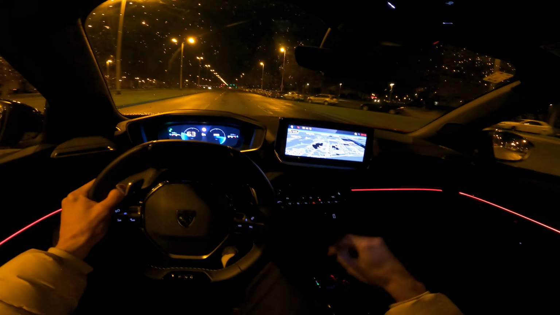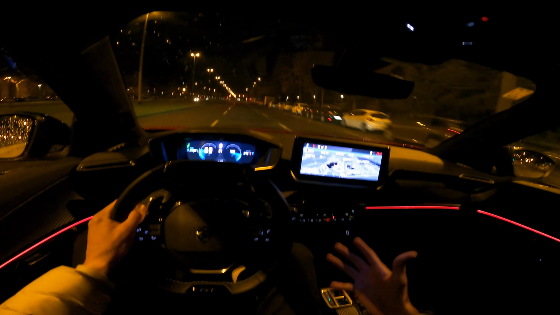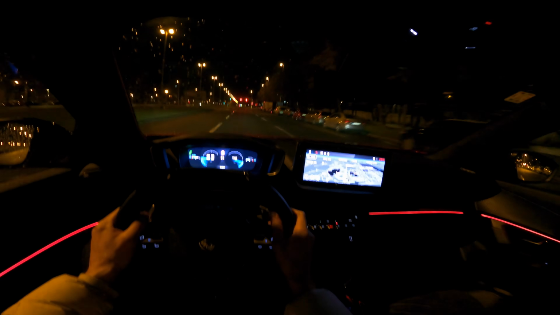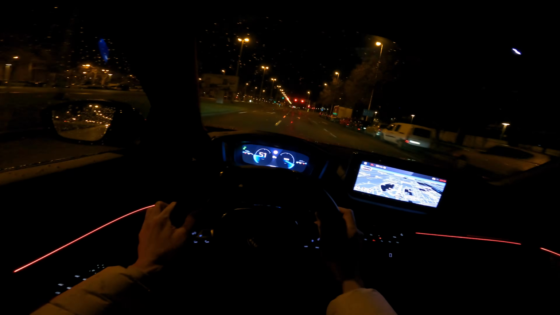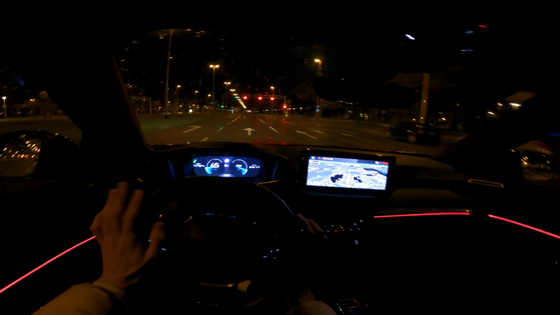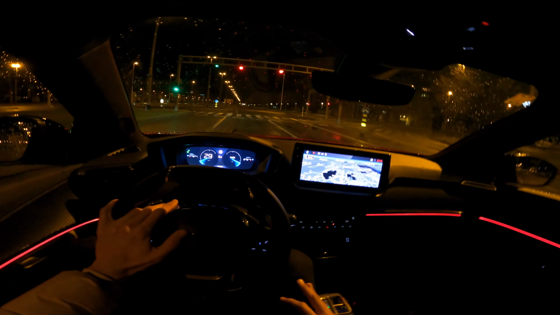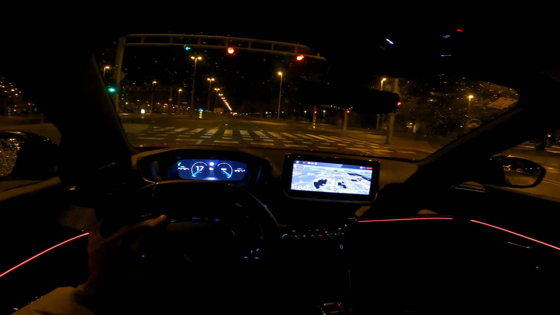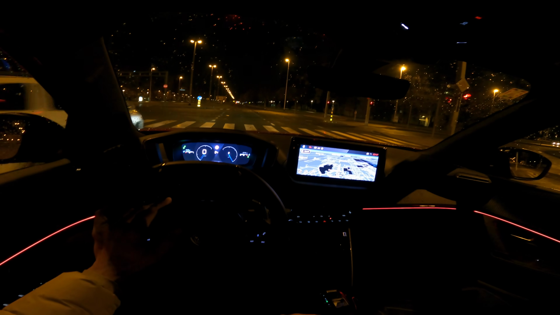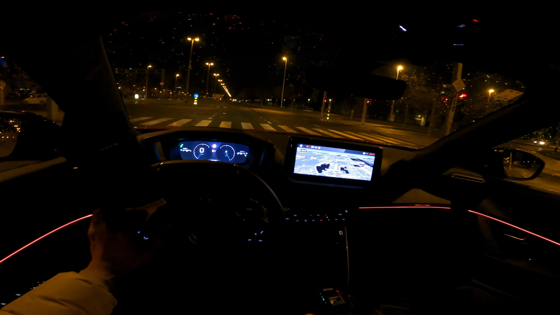And if you put it to sport, the car just comes alive. I would say in normal, I don't use the eco programs ever, but the normal here is just right for my personal taste. I'm not a fast driver. It's definitely not in the cities, but sometimes if I want to go to the highway and I want a little bit more response from the car, then I can kick it into sport and enjoy that.